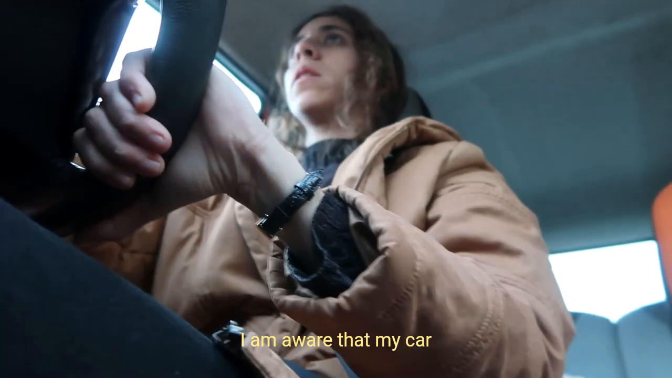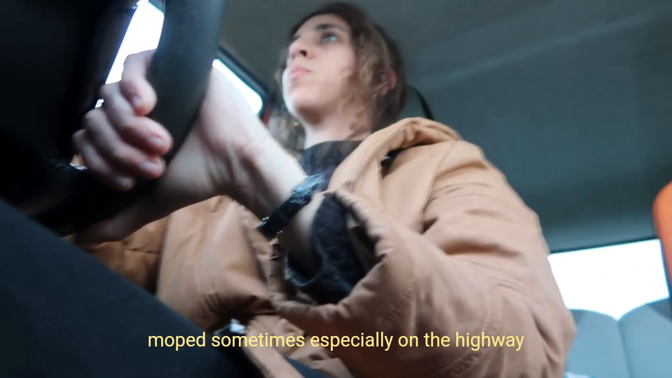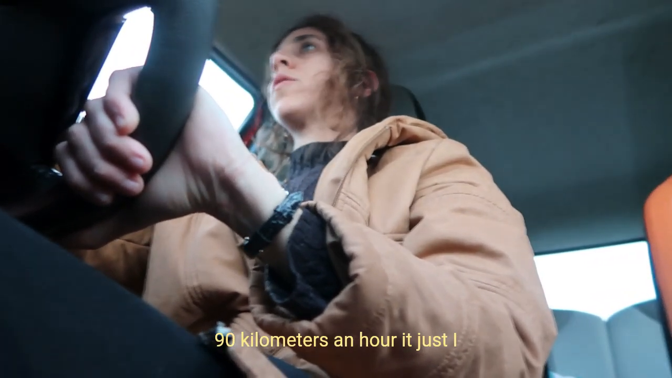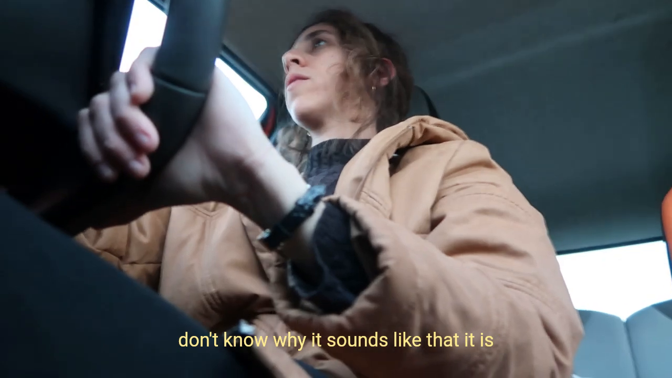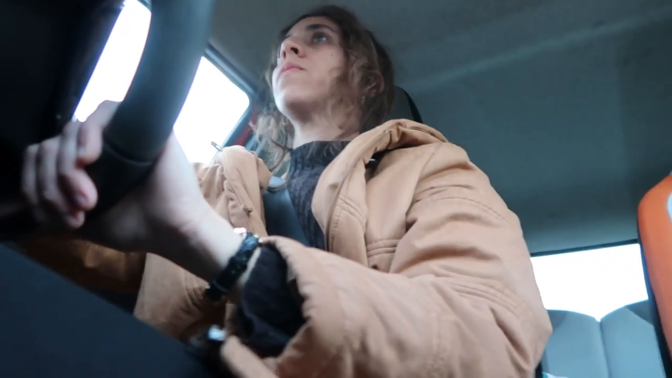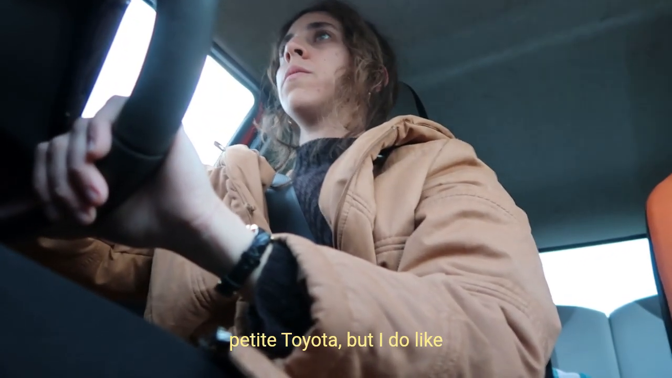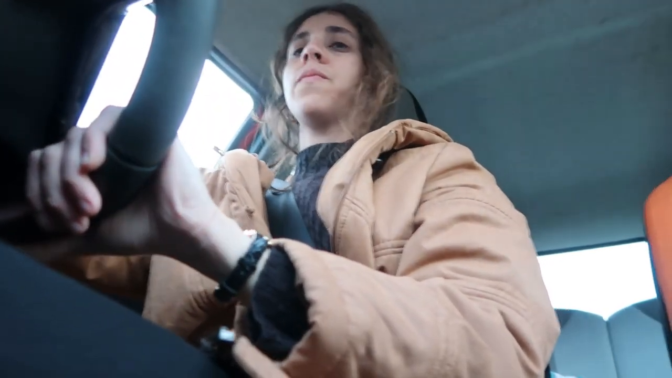I am aware that my car sounds like a moped sometimes, especially on the highway, especially if you go over 90 kilometers an hour. I don't know why it sounds like that. It is a small car, literally 10 horsepower with a 3-cylinder engine. It is a petite Toyota, but I do like Toyota cars. They serve you well, that's for sure.